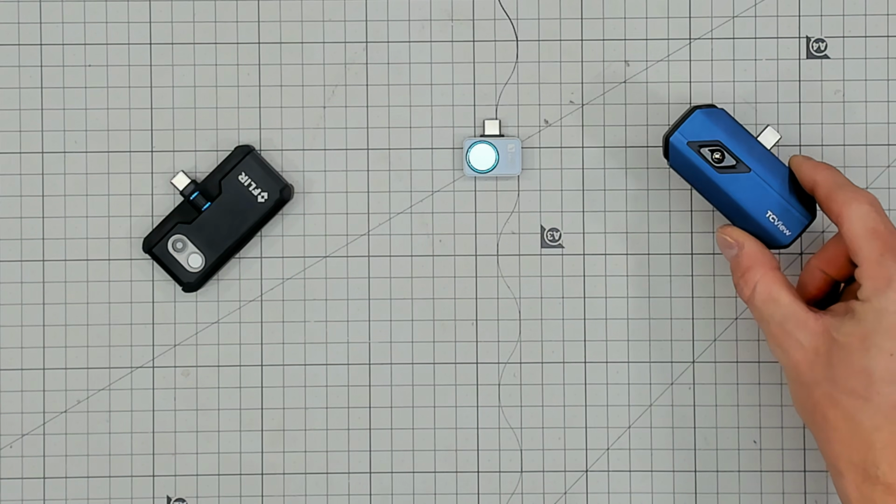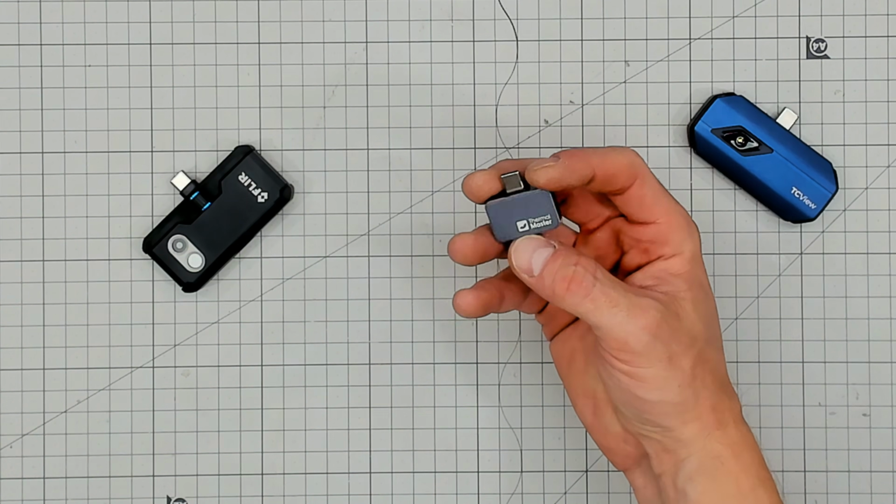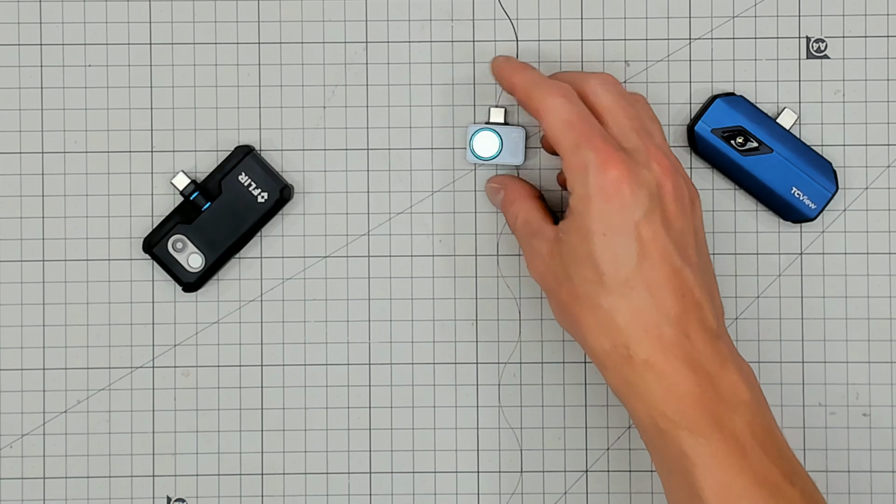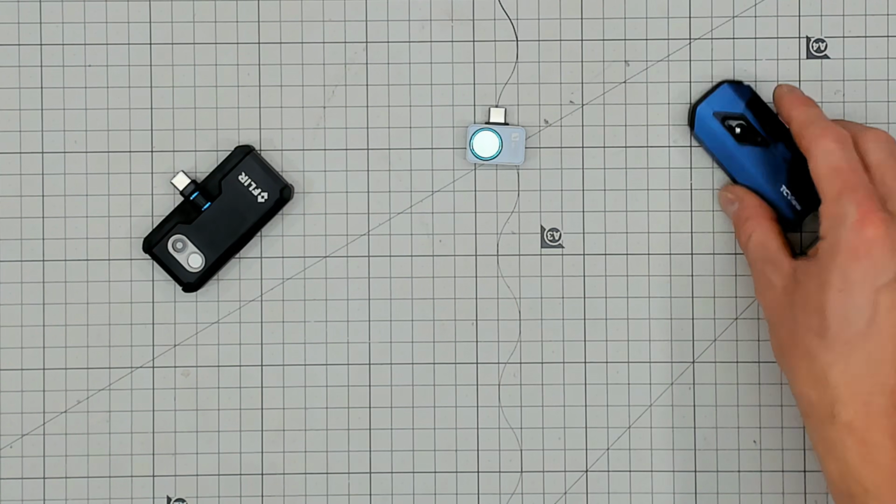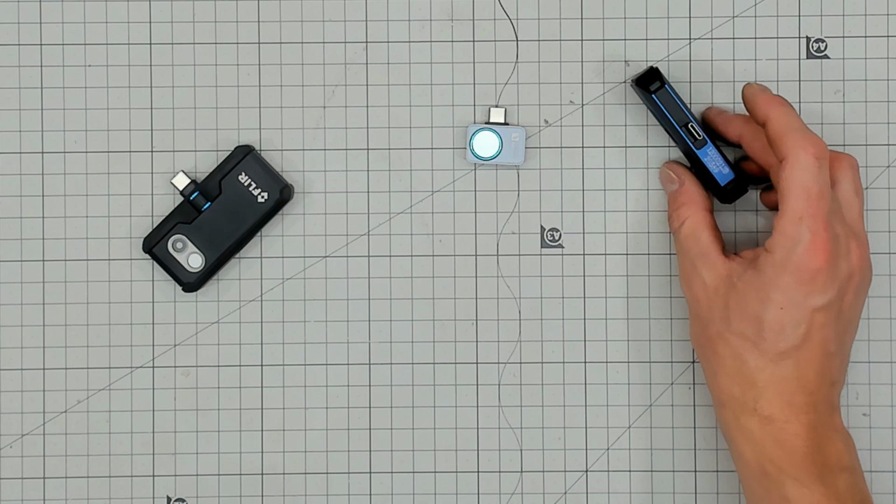This one is what I'll take with me and use everywhere. This one, maybe even on a plane, just for its size and lightness, though you're lacking a carry case. It's probably going to get damaged. I think I'll stick to the Topdon. I'm very happy with this. It does have its little bugs, but you do get used to it.